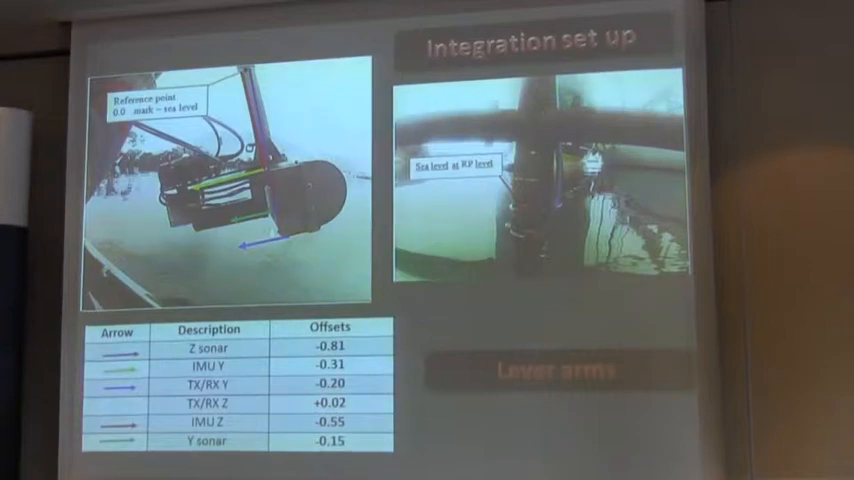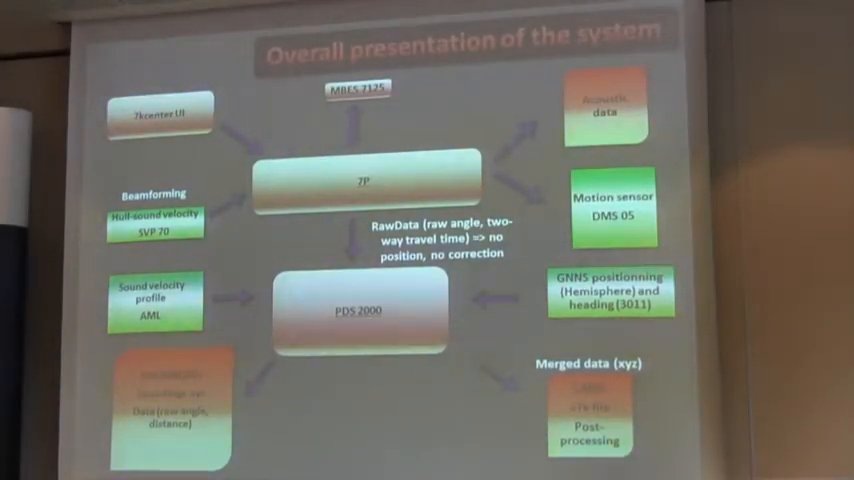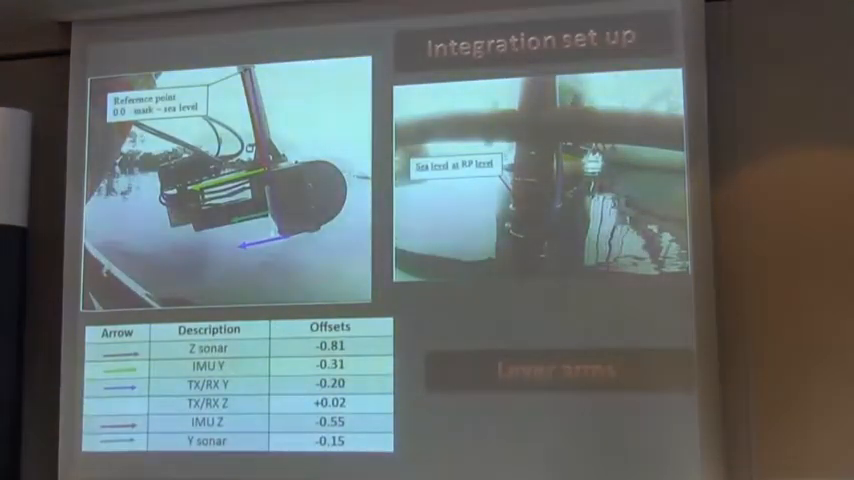As you can see, depending on the sign convention, we have all the lever arms of the motion sensor, projector, and receiver. We can also see, from the previous slides, the Hemisphere antenna, whose position offset was 0. The sea level was also the reference point.